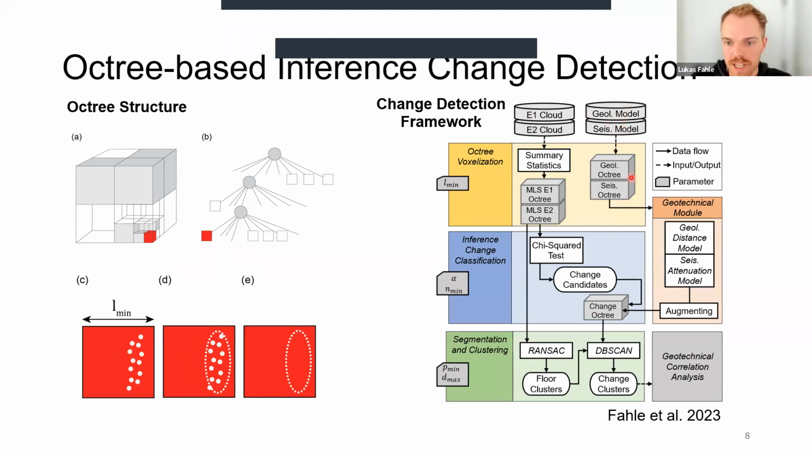These then go into their separate octrees. In what I called the geotechnical module, we can perform some computational operations with this data that we are interested in, and we then feed that back into the change detection octree.